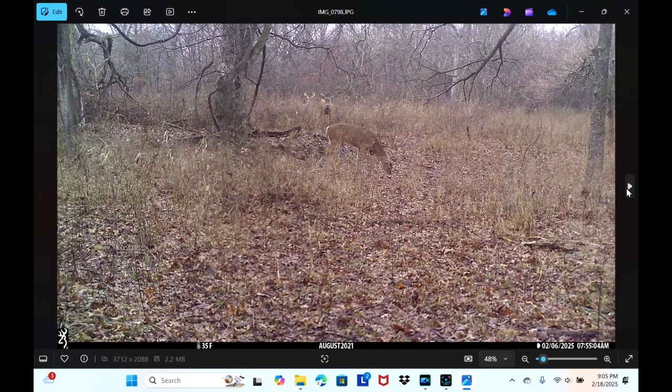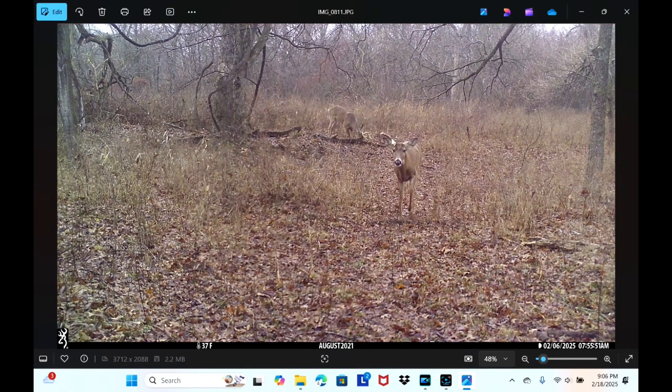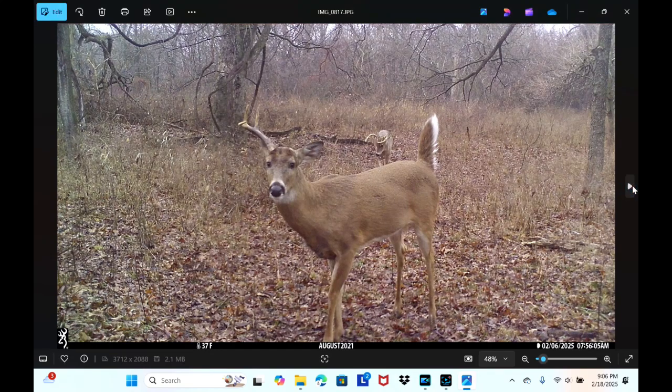Here's some bucks coming in. See them back here. There's a buck. There's a buck. That one with his head down. That looks like a buck too. Looks like he dropped his antlers already. Coming in. This one here for sure dropped an antler. See, he's got one, and this side here's off. Looks like a little better deer back there in the back.